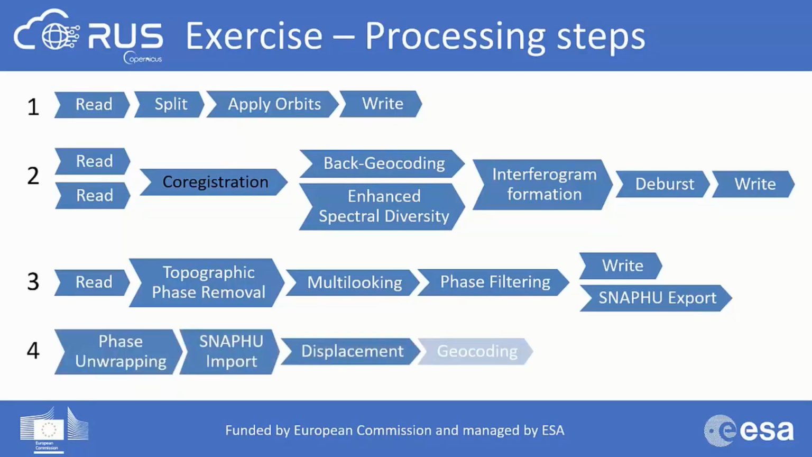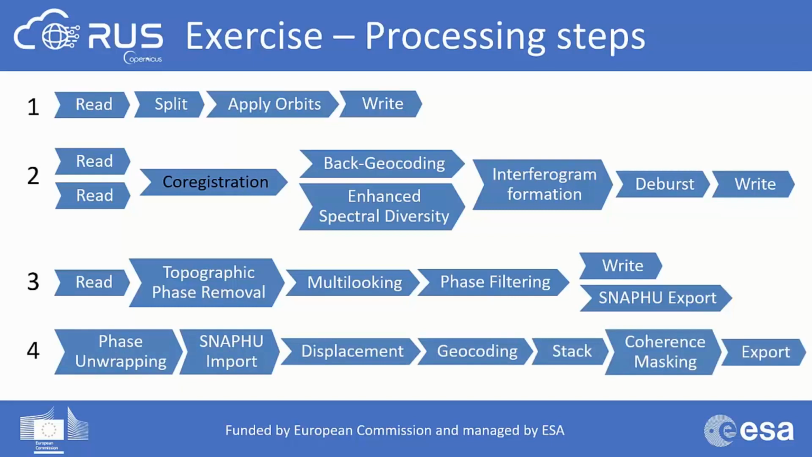The next step we will apply is the phase unwrapping, that we will do using the terminal in our virtual machine. Then this result we will import into SNAP using SNAPHU import. We will calculate the displacement of the area. Then we will apply the geocoding operator. It's the terrain correction one, which converts the radar coordinates into geographic coordinates.